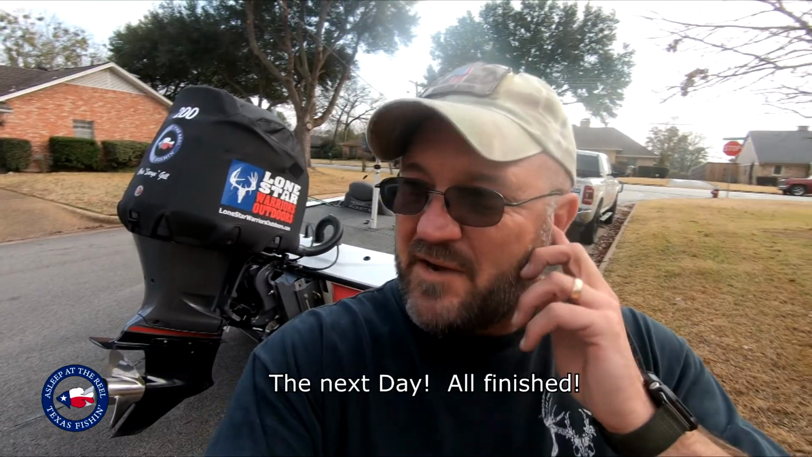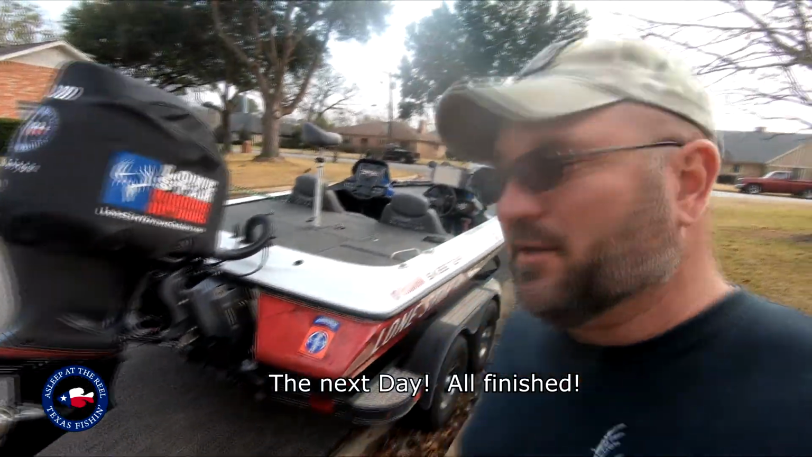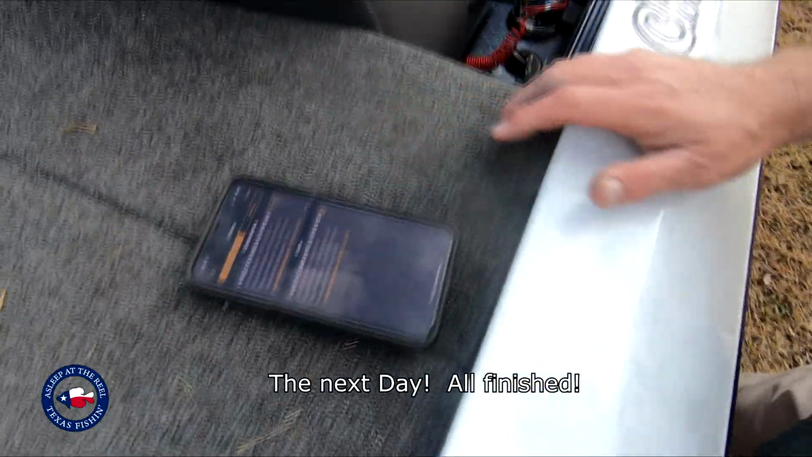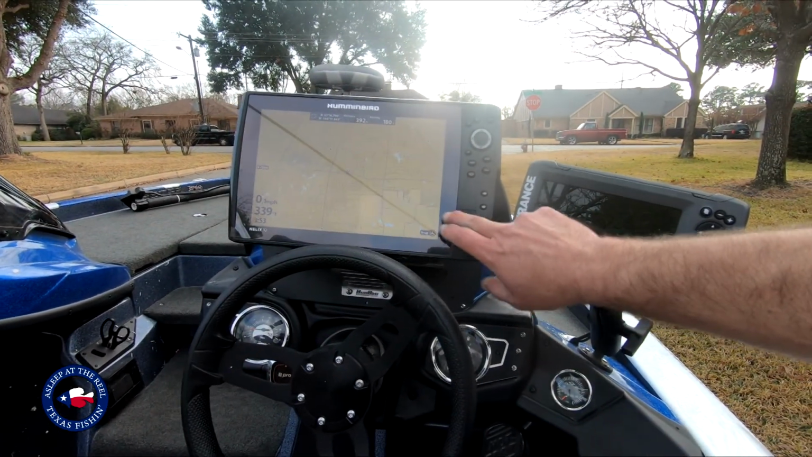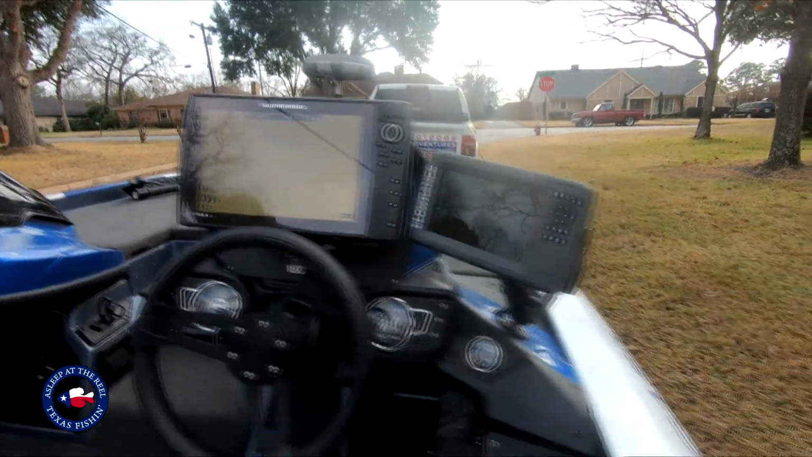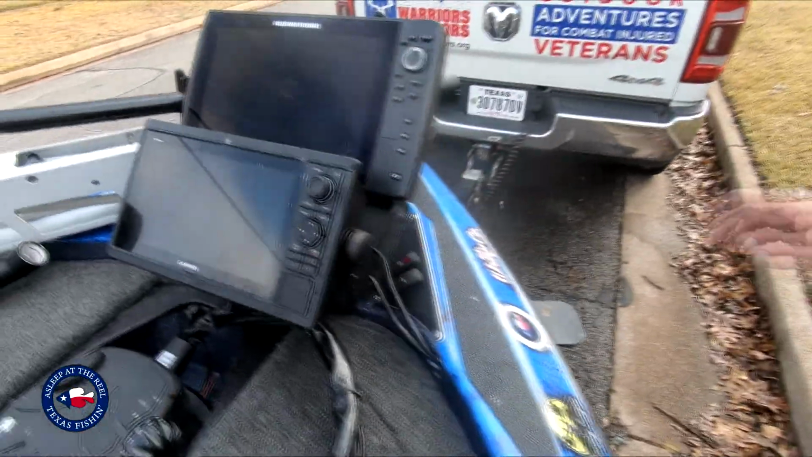Woo, guys, I forgot to start recording today, but I finally got this done. So take a look. I'm using my phone right now to update, but got the new graph in. So this is the brand new G3N Mega side and down scan. Still have my Lowrance because I use it for certain things. And I moved the other 10-inch or 12-inch right here.